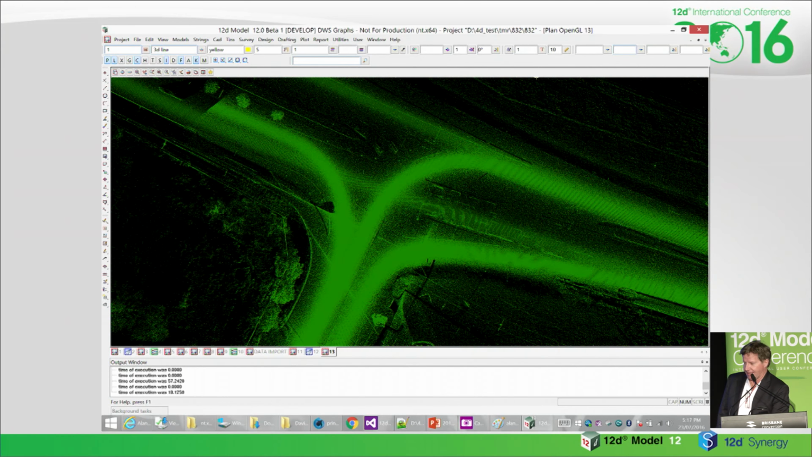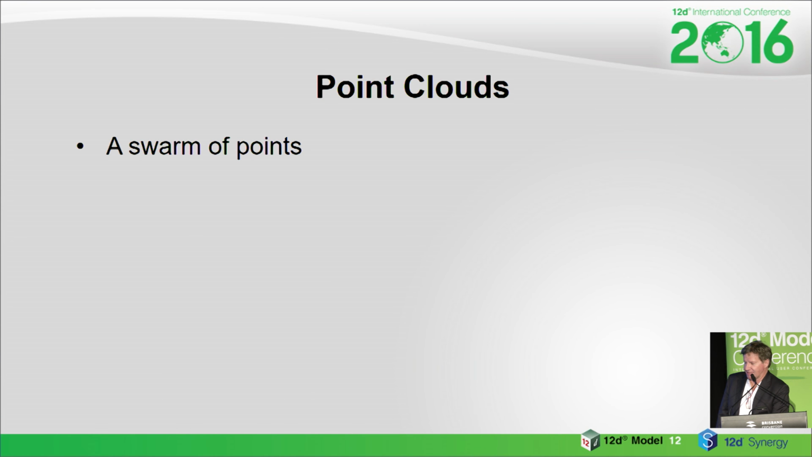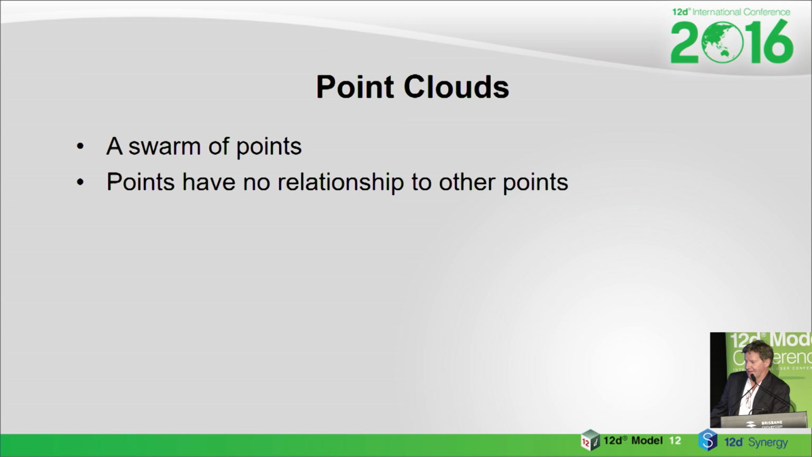That's a picture of a typical point cloud. I think there's about 10 million points just in that little bit of an intersection. So basically it's a swarm of points. These points have no relationship to each other. You can almost consider them random points. That means a point that's 5 millimeters away from another point has no idea how close or far it is. There's no connectivity like a line string or a TIN or anything. It's just, as Lee has said a few times, really dumb data.